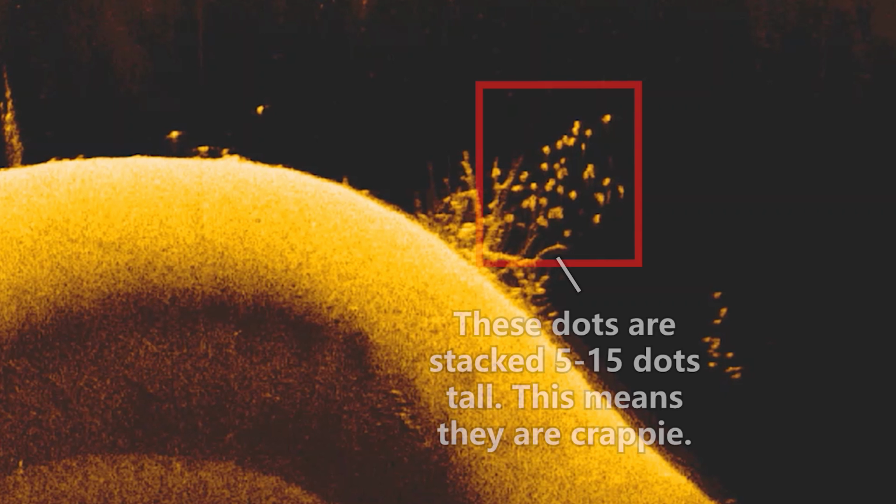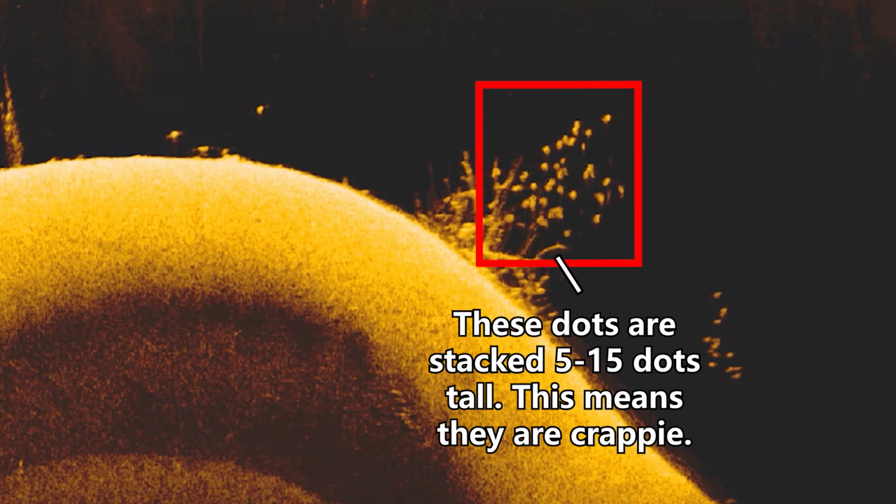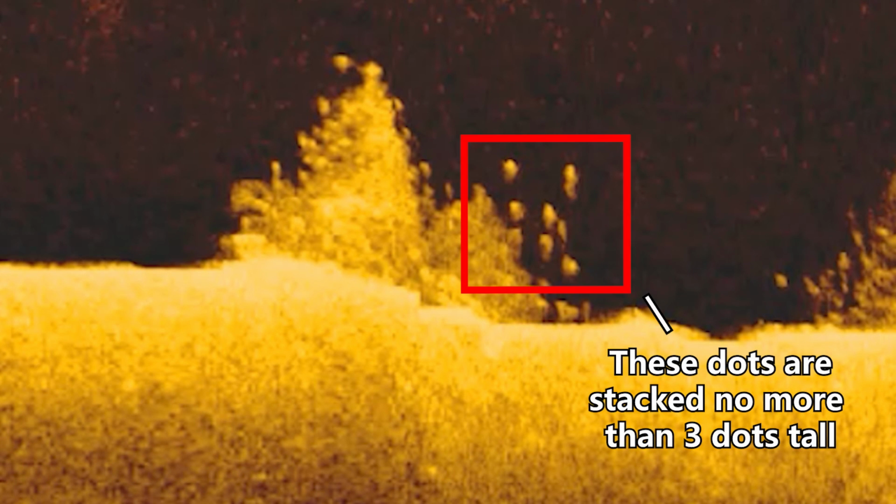Now, another thing you might find in brush piles is crappie, and it's actually very common to find a lot of crappie in brush piles. And crappie, unlike bass, are going to stack up very much vertically and not very much horizontally. And what that means is that the dots may be stacked 7, 8, 9, 10 dots tall, even 15 dots tall, and they may only be 10 or 12 dots wide. So if you see dots around the brush pile and they're stacked more than 5 dots tall, 95% of the time that's going to be crappie and not bass. But if you see the dots are only stacked 2 to 4 dots tall, those will be bass, and you should fish those brush piles.